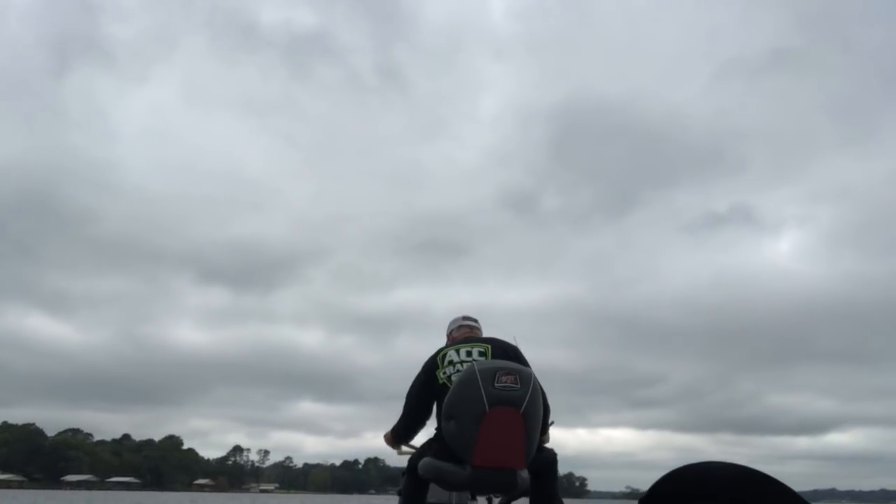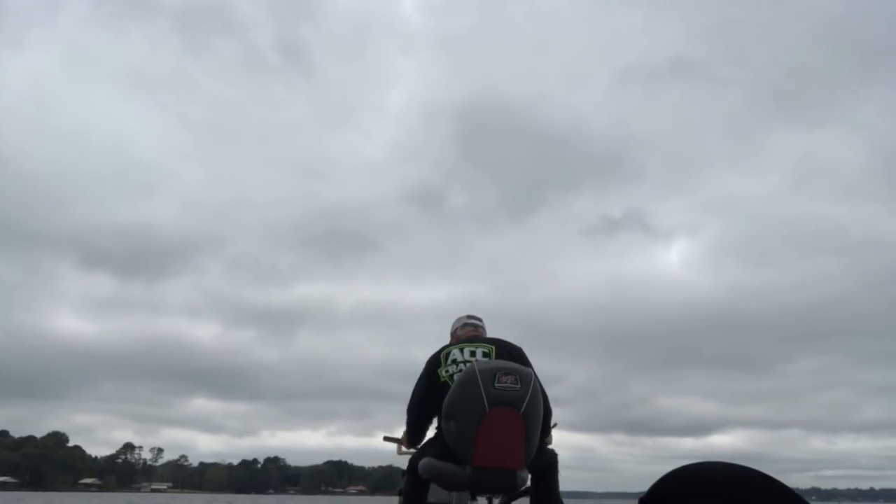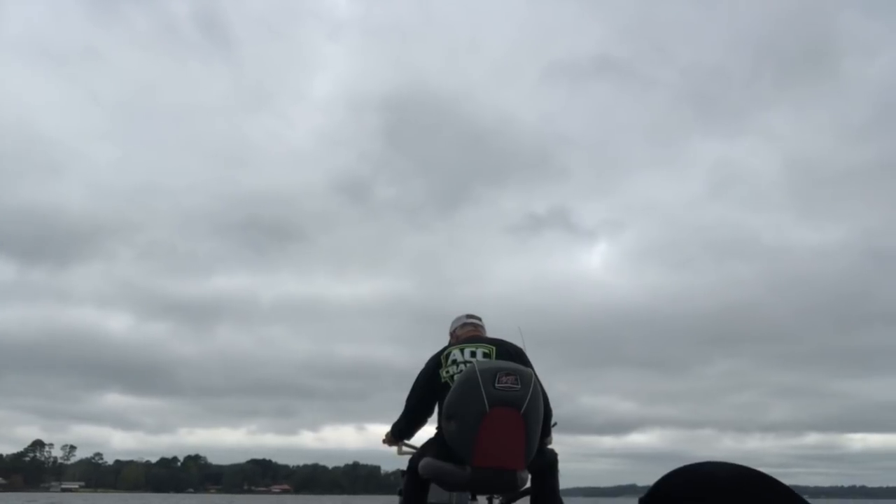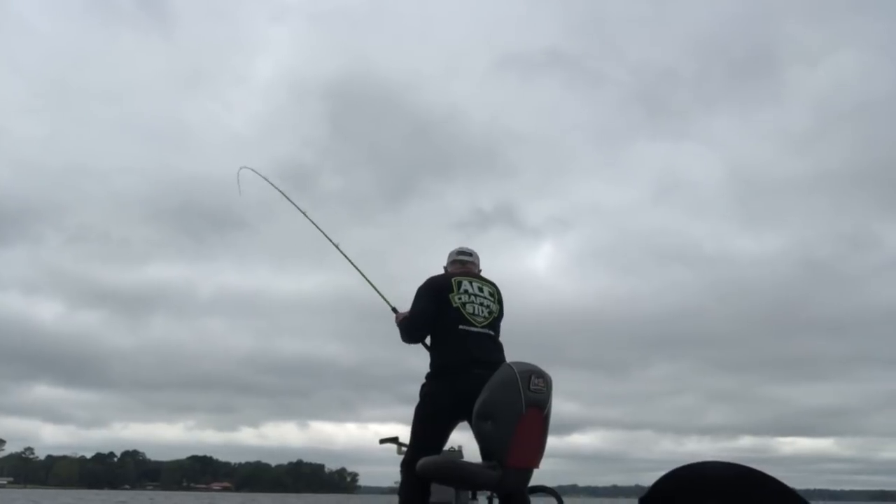See my bait coming into view, I hope. I'm going to do a little glide by, pick it up just above him. Lost my jig. He sees it. There he is.